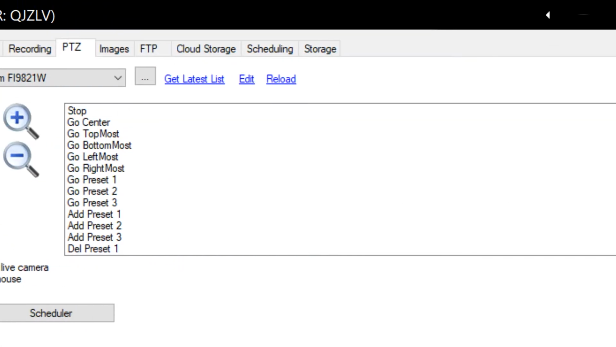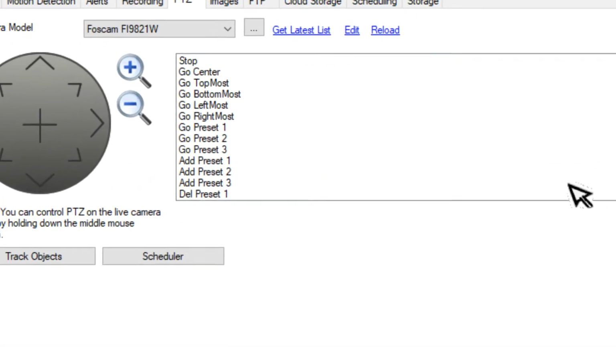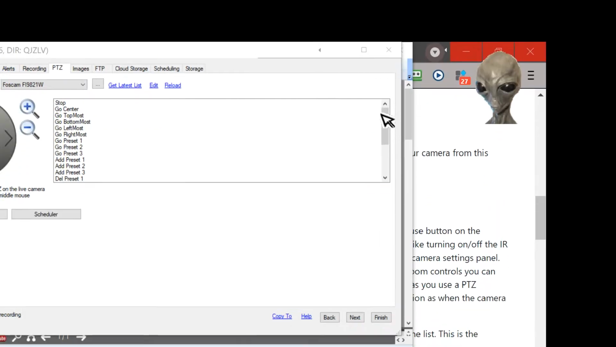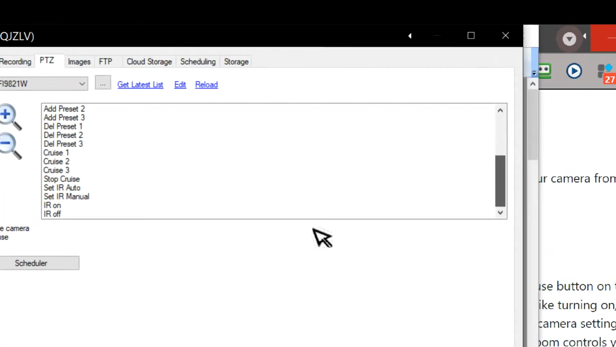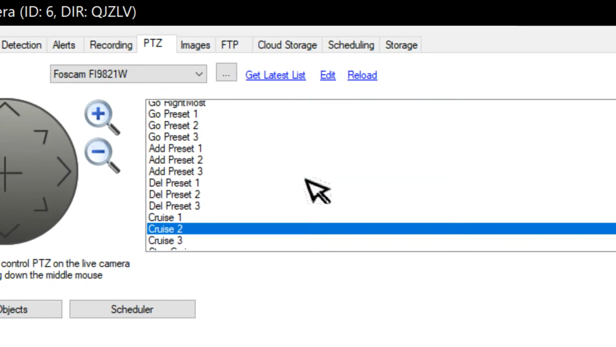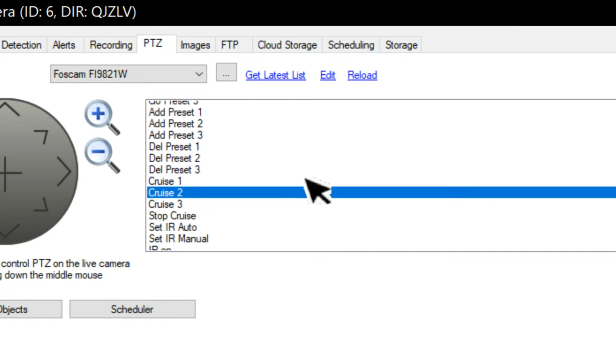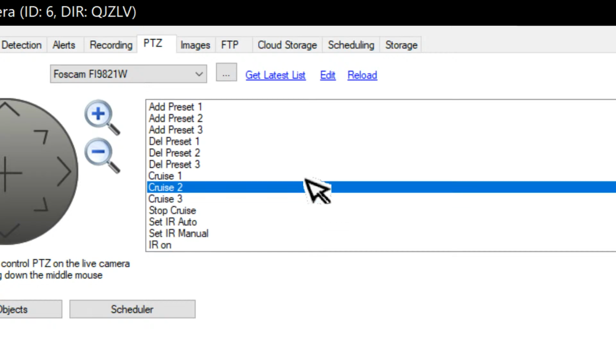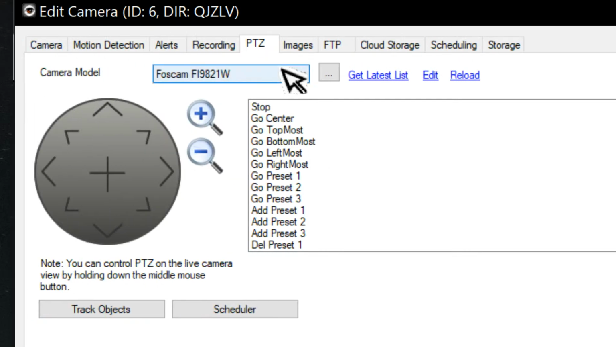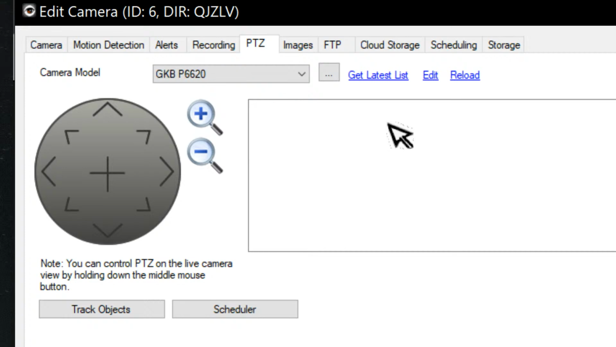It's got lots. Stop center. Cruise on. I've got cruise. Or IR on and off. Okay, keep on going.